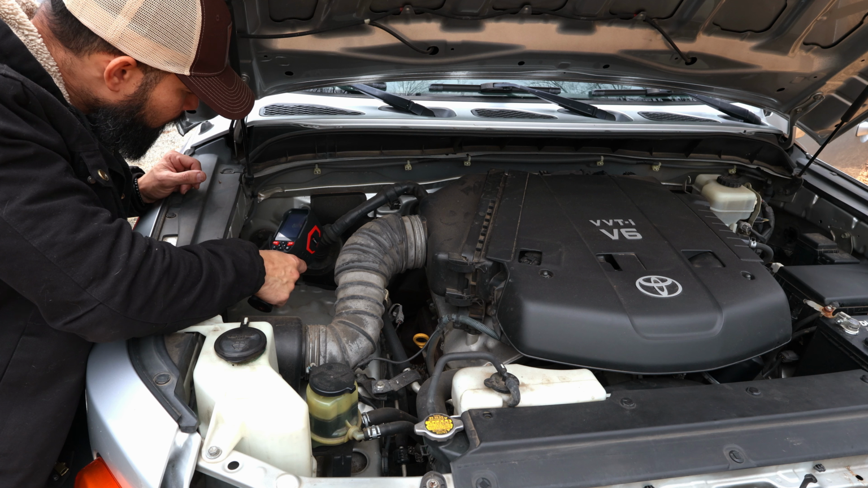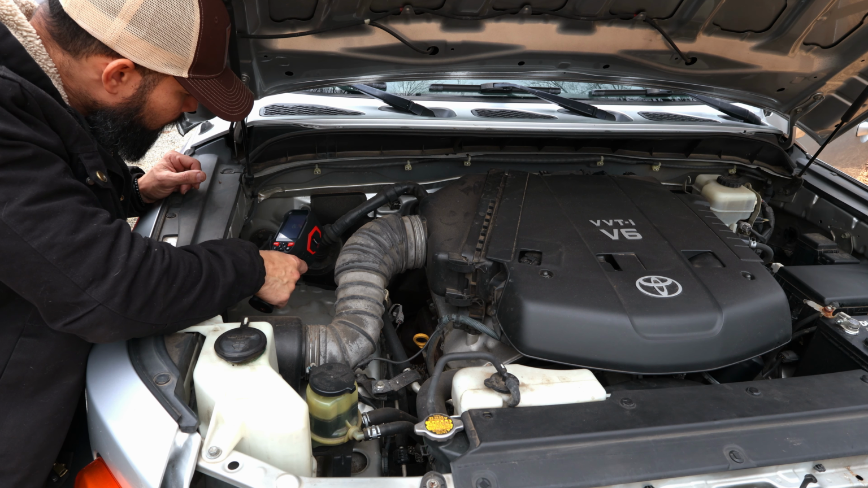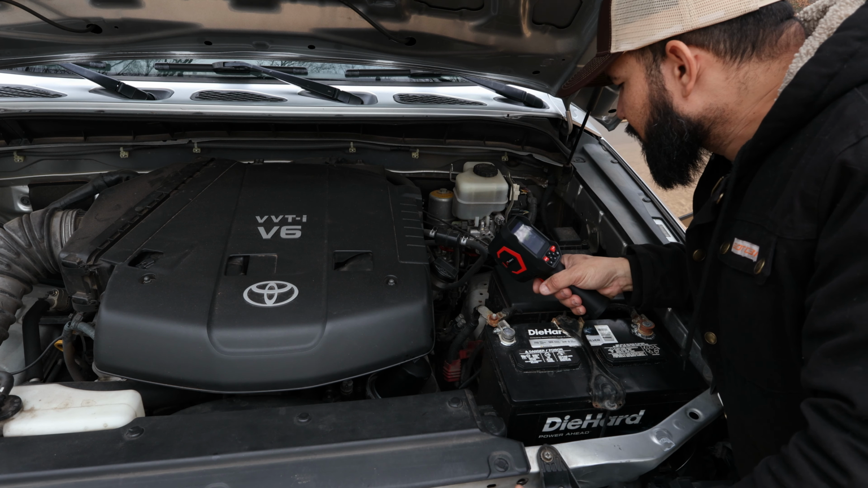You could use it for your exhaust system. If you're trying to figure out something is wrong, like diagnosing a clogged catalytic converter, you can check the temperature on one of them versus the other one and see the difference between them.